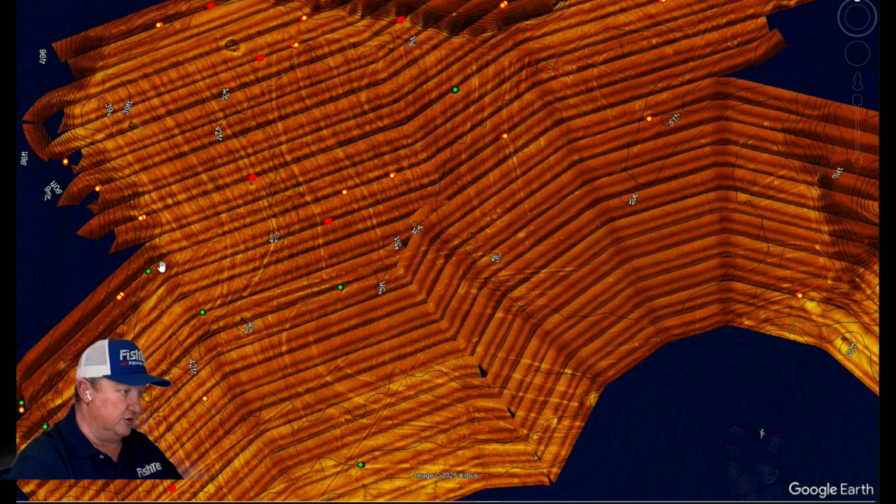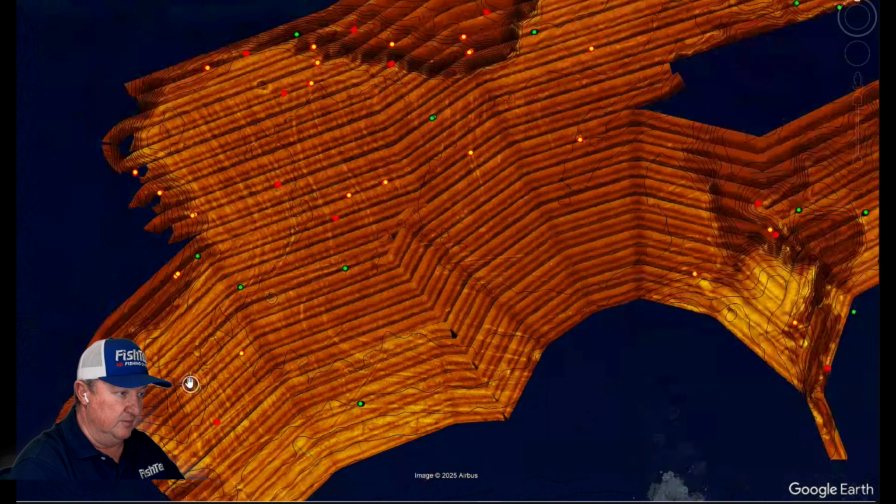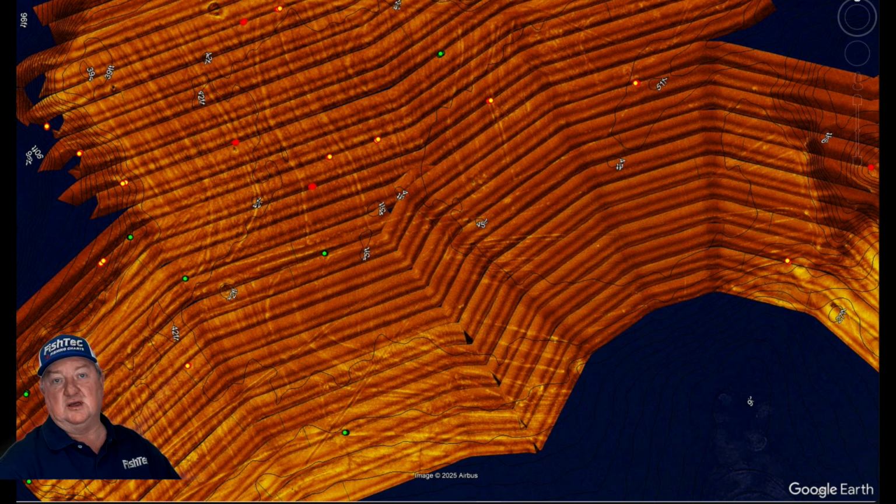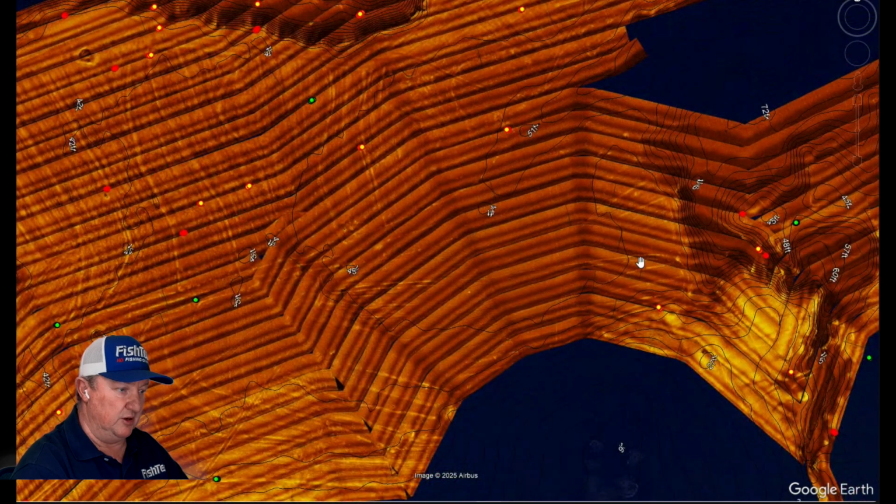Here, these are sitting on a drop-off, so those will be suspended. Those ones out on the far left of the screen, those will all be suspended. But these here will be sitting pretty close to the bottom, as you would see from our previous sonar recording in the 2D mode.